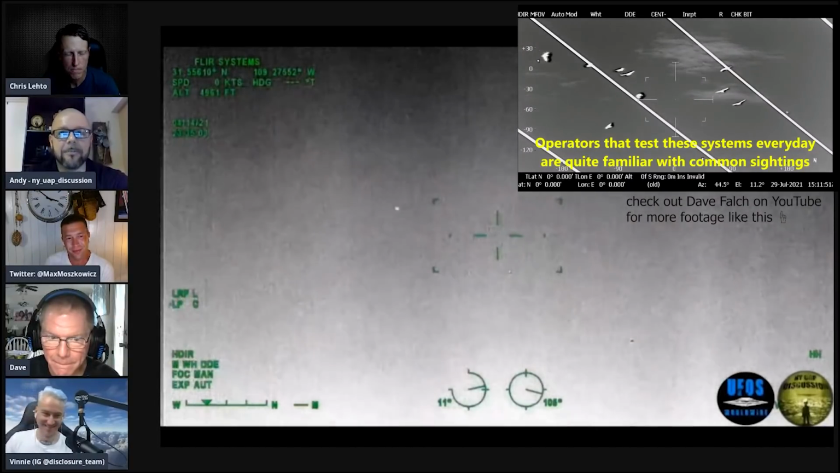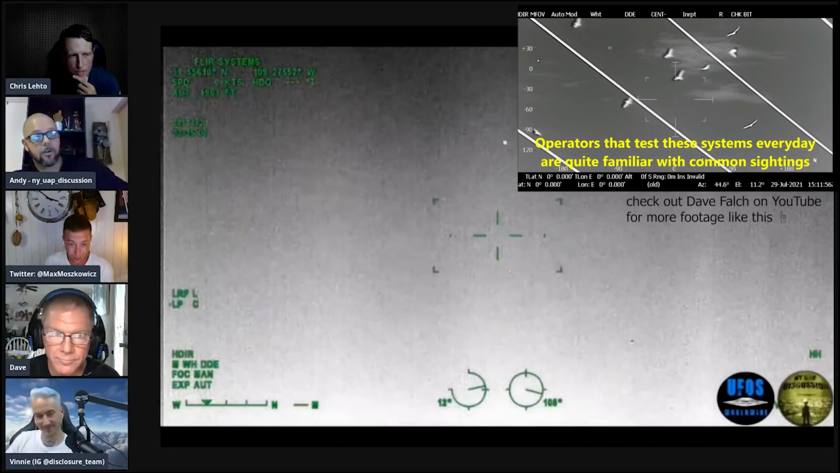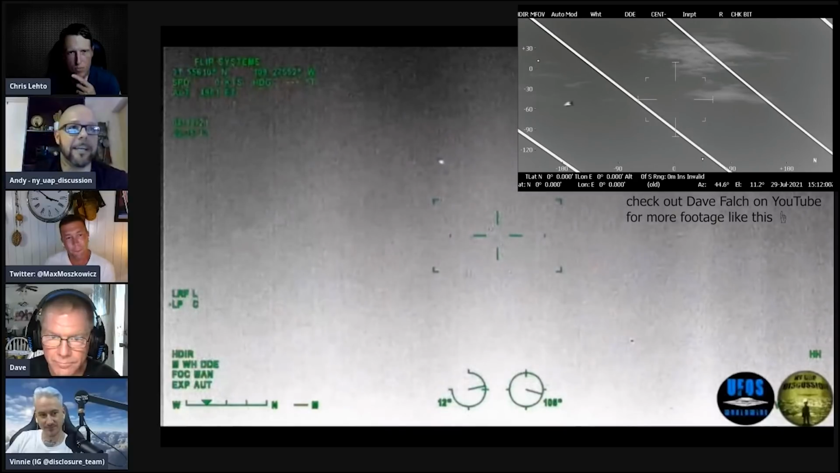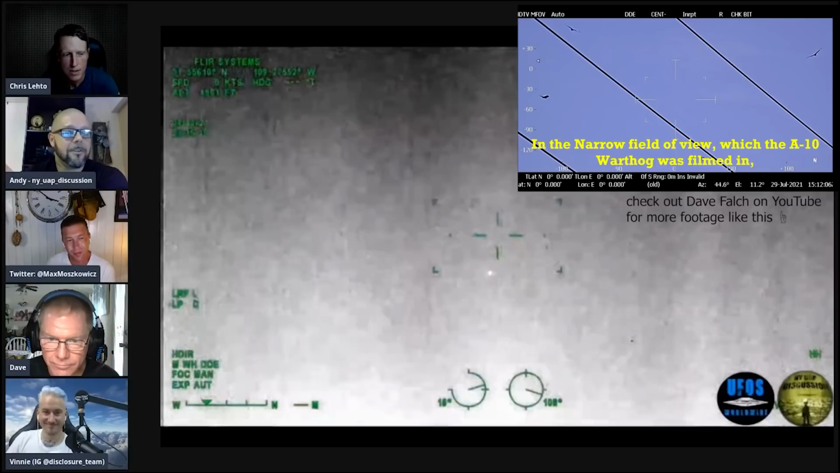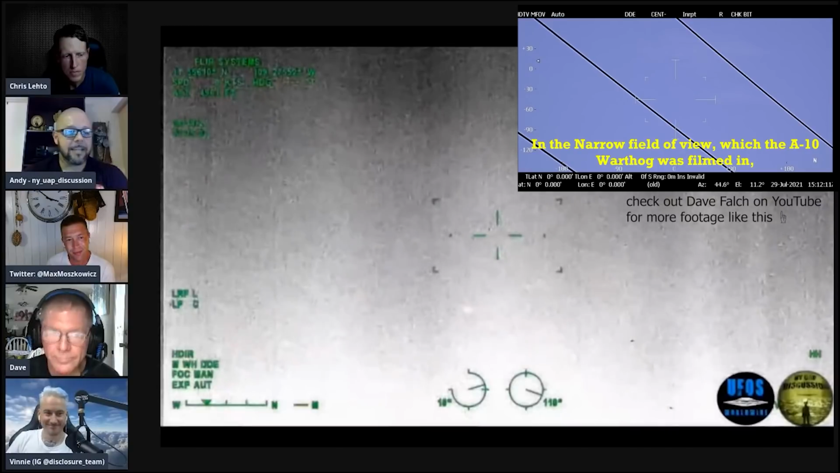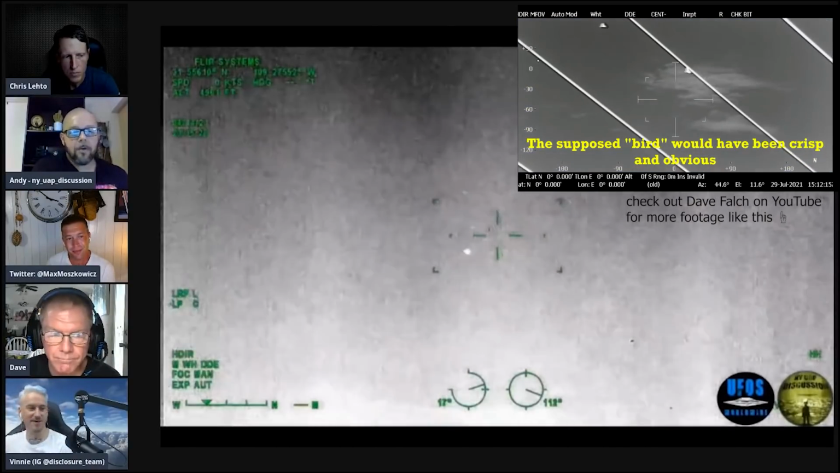Not only that, but the fact that when it turns around and starts going, I don't want to say chasing, because I don't want to say that it was chasing it, but following the A-10. Yeah. It was actually catching up to it. So how is that possible that it's a bird? You know what I'm saying? There's just no way. And you would have seen that, just like Dave showed in his footage. Exactly. Dave put it to bed.